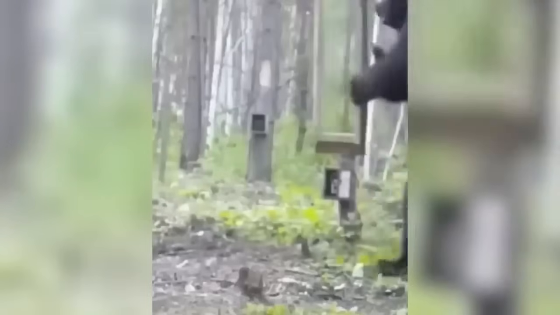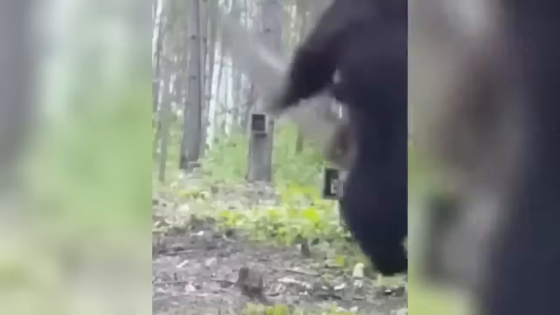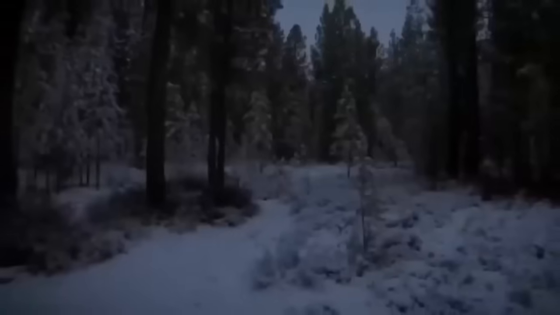The trail cam owner couldn't help but chuckle at the bear's antics, proving that even in the wild, nature's creatures can display a sense of humor. Oregon's chilling encounter. 2 years ago, chilling footage emerged from the Oregon woods that left everyone baffled.